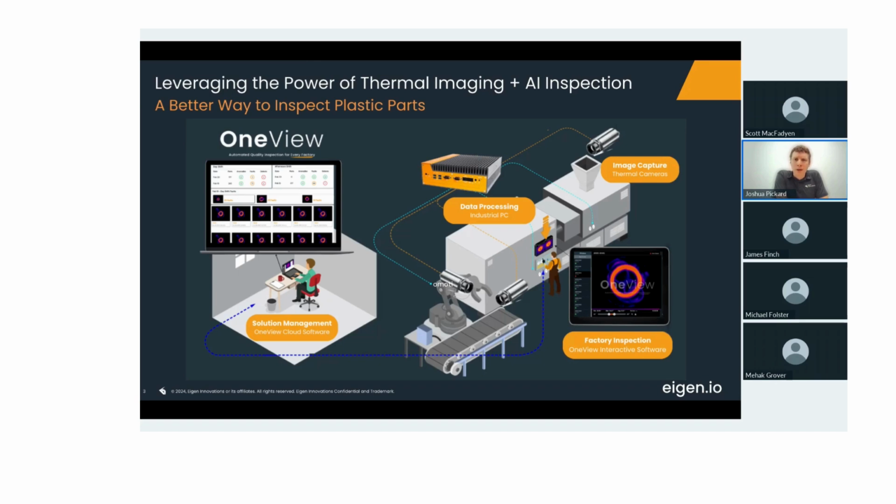Another key component of the solutions that we provide is that they are hybrid solutions. So there is this edge component that does all of the real-time execution and decision-making, but we also upload all of the data to a cloud platform, our OneView cloud platform. And this allows us to have full traceability of inspection data, much more capabilities in terms of analyzing and exploring data.